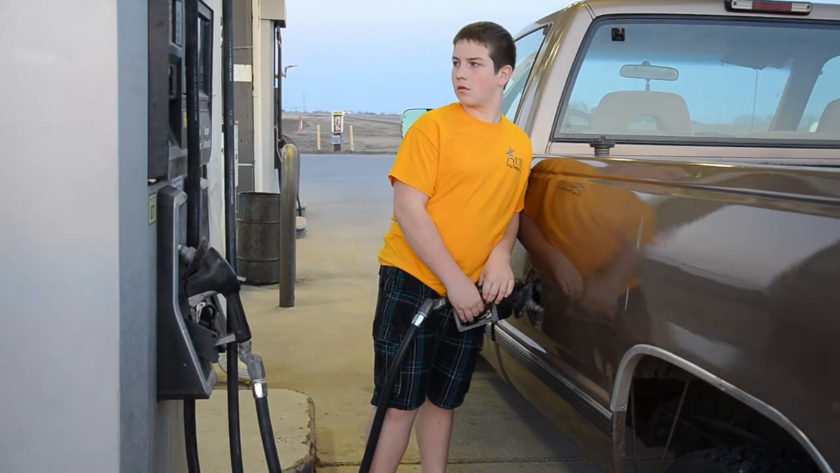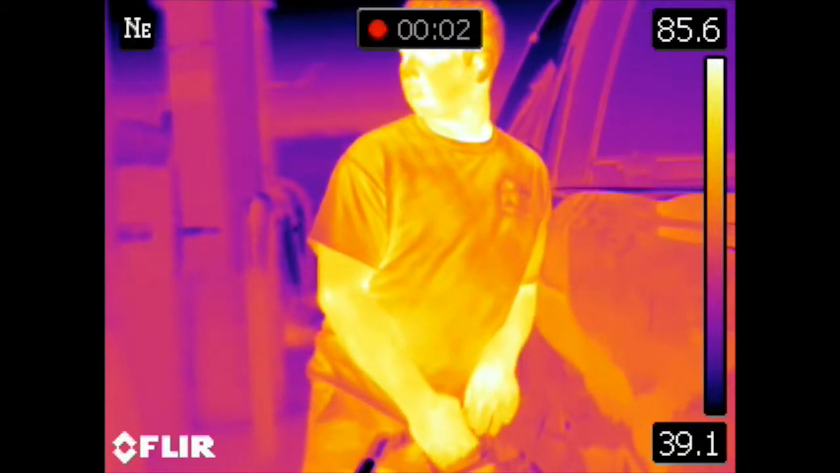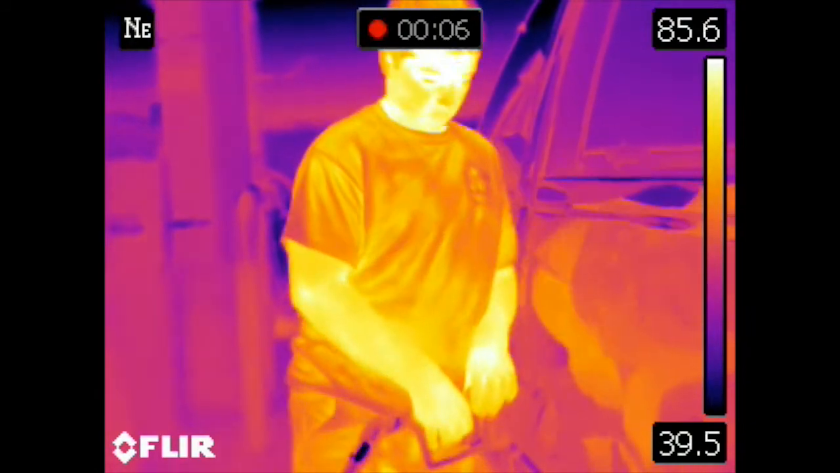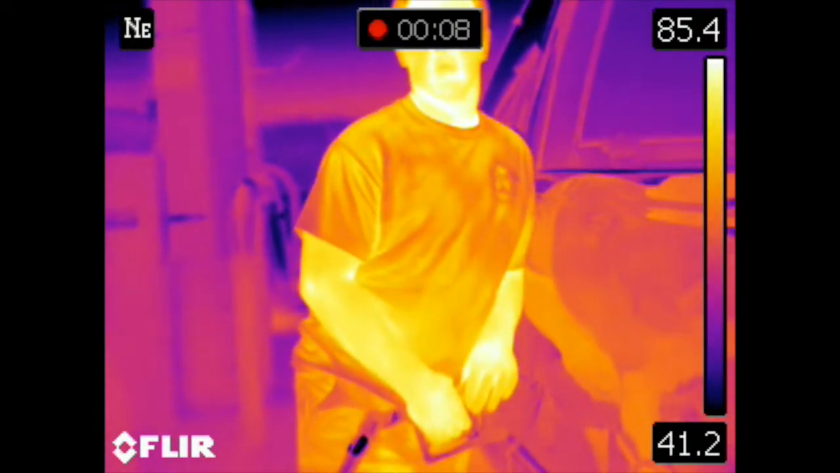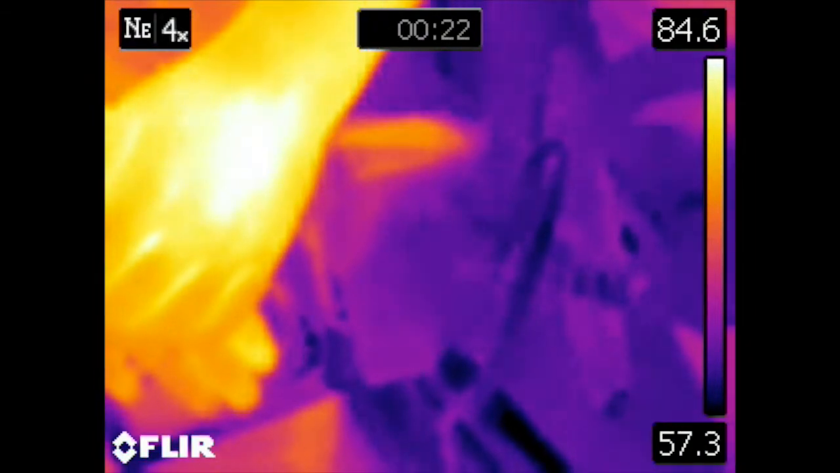Okay, here we are at the gas station, and we're using the standard FLIR camera to see if we can see gas vapors coming off of the gas pump.